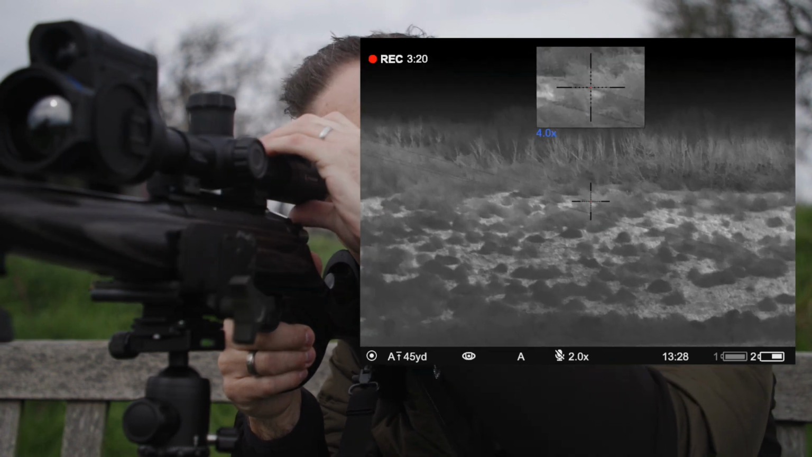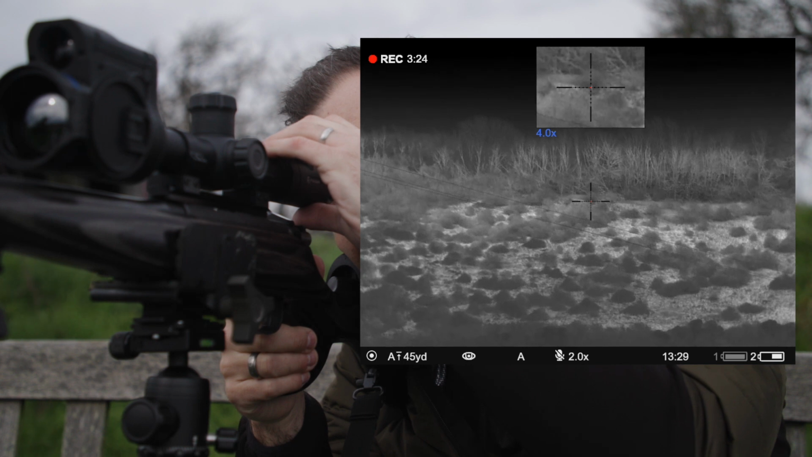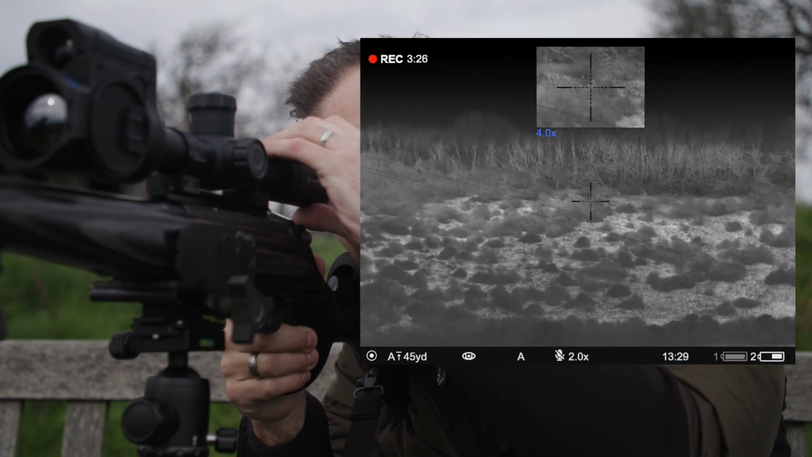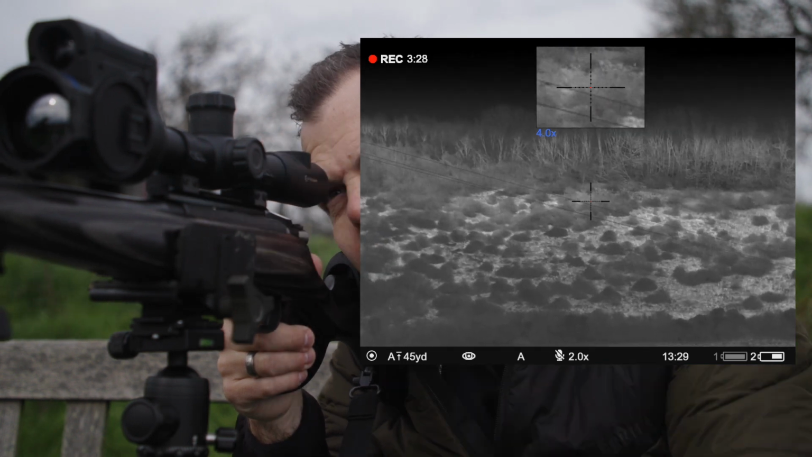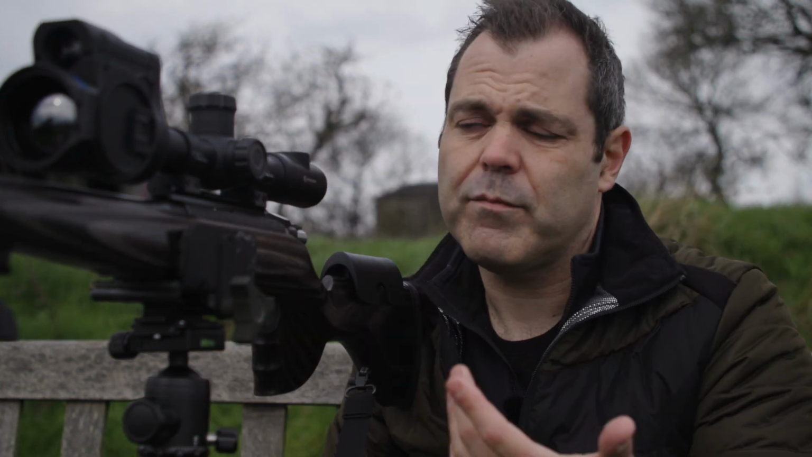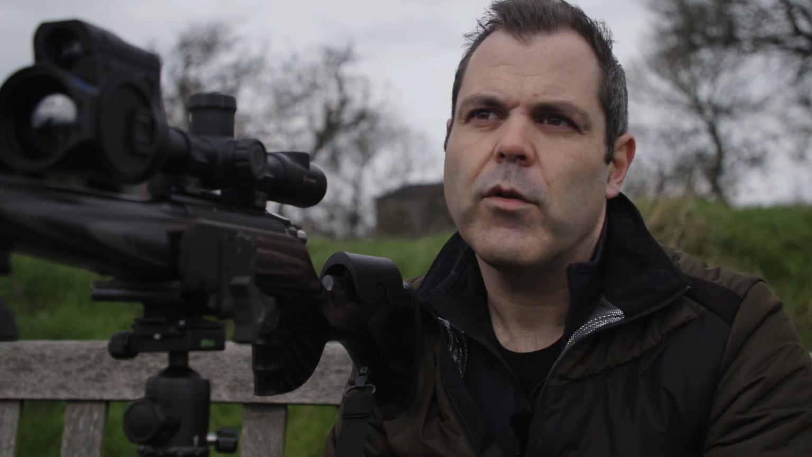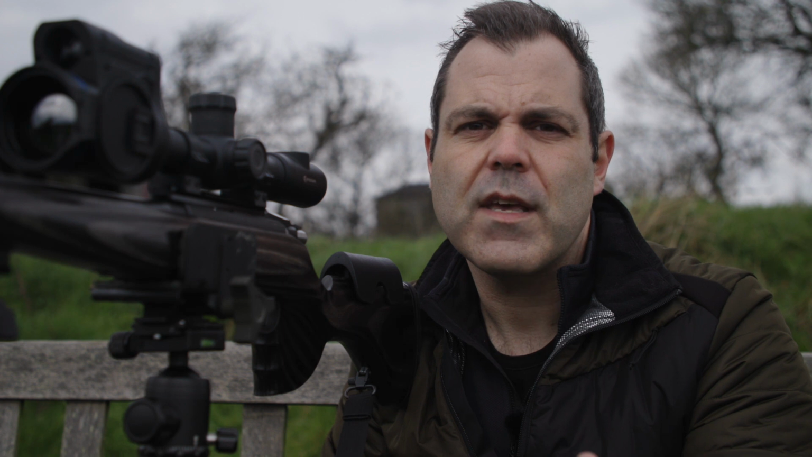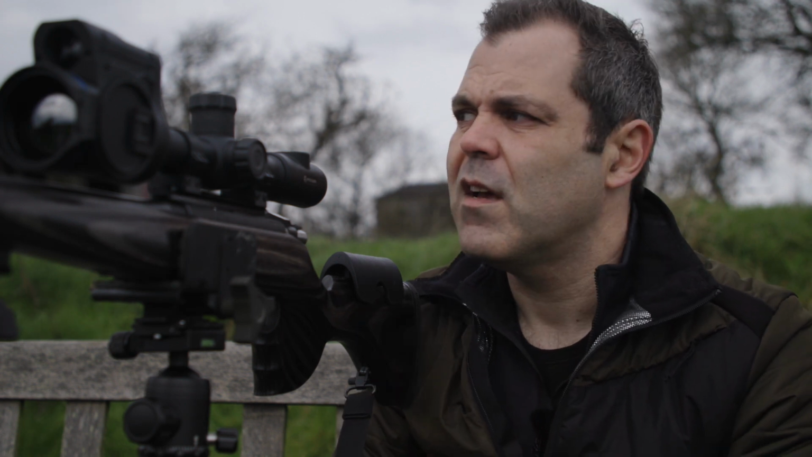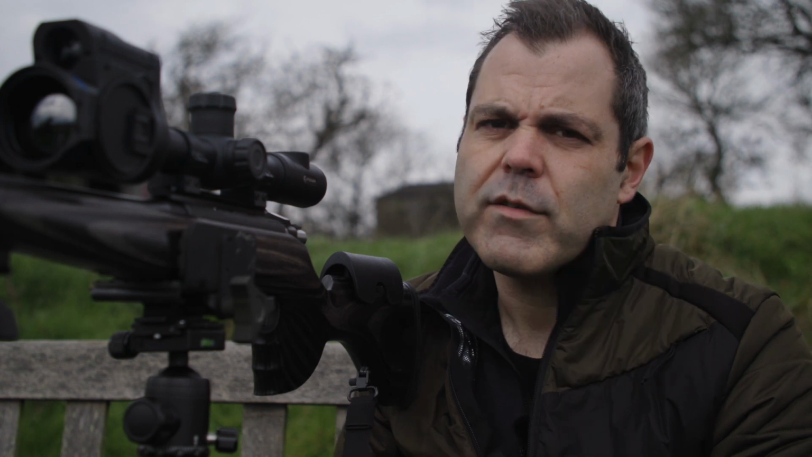Absolutely crazy. Really clear image there. Really impressive. So that's just literally turning it on practically out of the box, in fairness. So what I wanted to do there was really show you the LRF system, because that's really the major difference with this scope in comparison to previous Thermions.